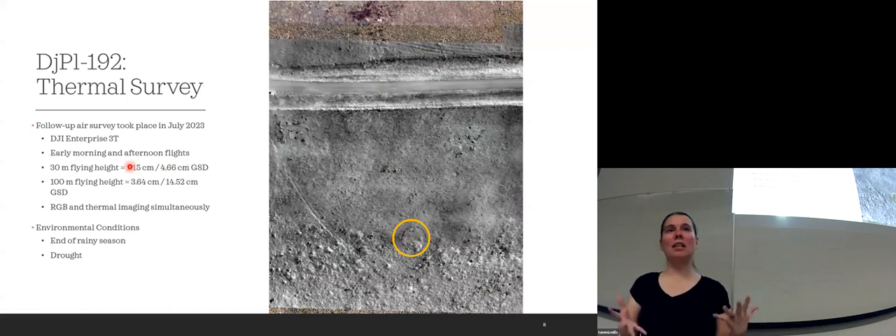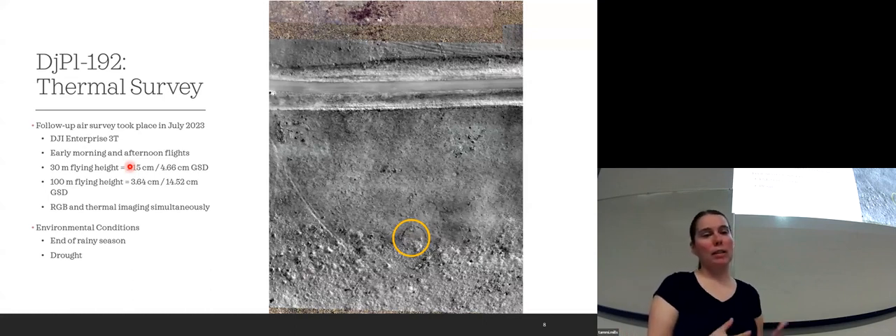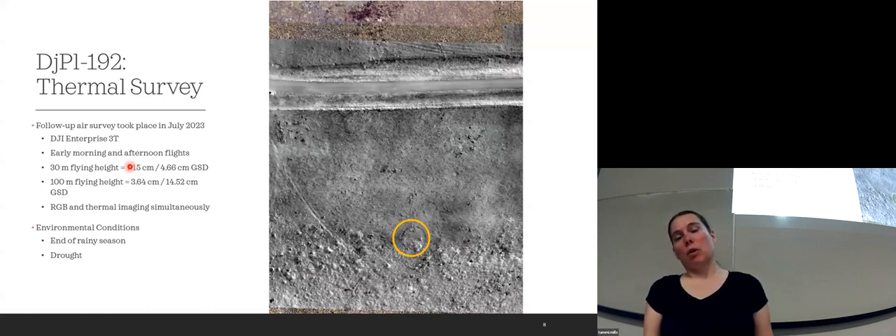There are a lot of things that we're still working out for the best spatial resolution. But honestly, the 100-meter covers a large area, and you still get to pick up some of these features. So if you're more pressed for time and you don't want 10,000 pictures to process, then maybe the 100-meter might be the better idea. We're going to figure out a best practice for that as well by the end of this field season, hopefully.